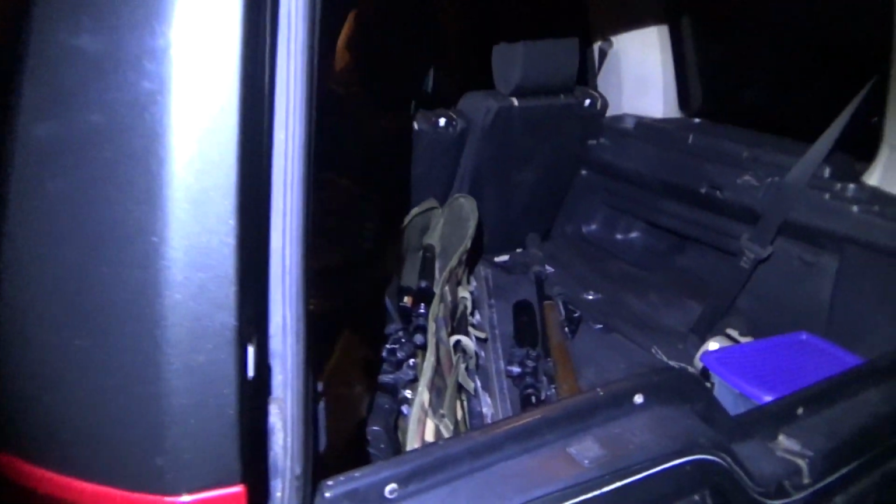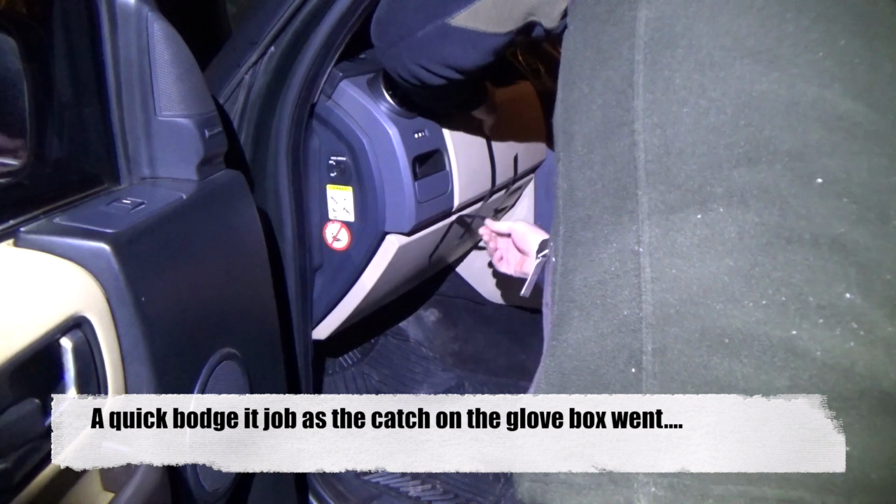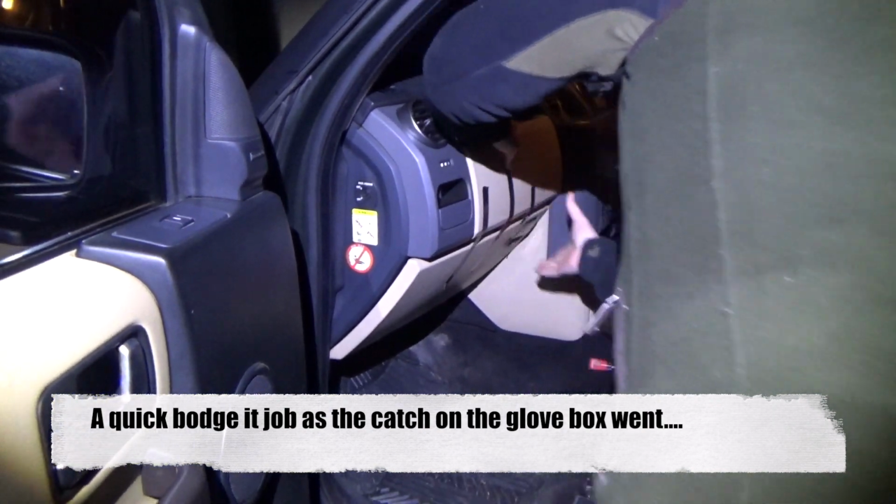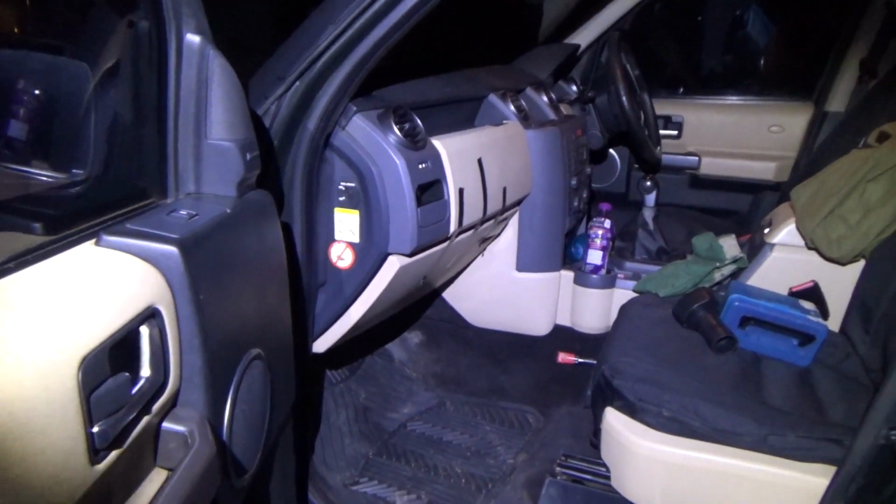Fingers crossed. So after having a lovely home-cooked meal by Andy's wife, we went over to pick up Jamie and the rest of the kit. We need more bloody tape. Duct tape. You want duct tape, not electrical tape. Get some quality tape. Get some more tape and just tape it all up. Sorry.